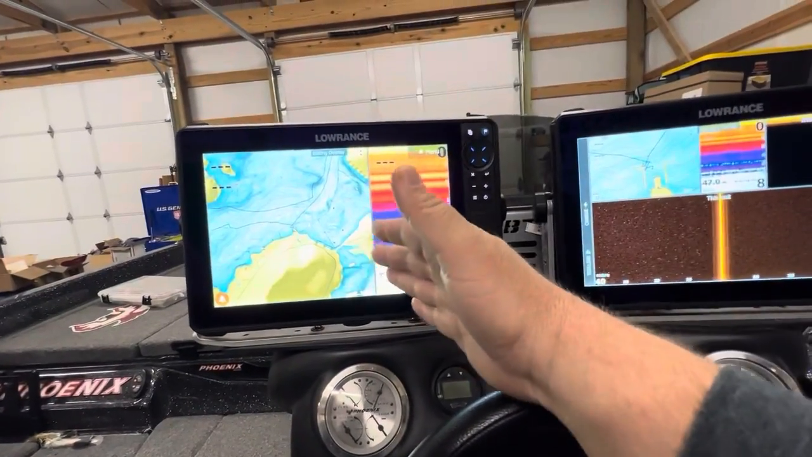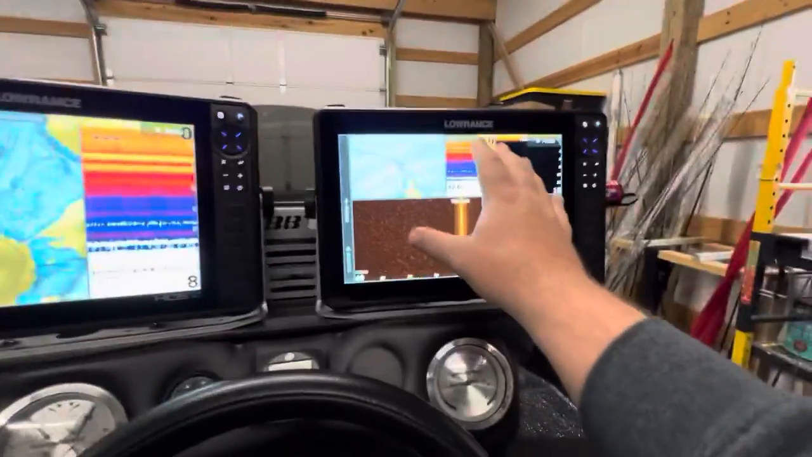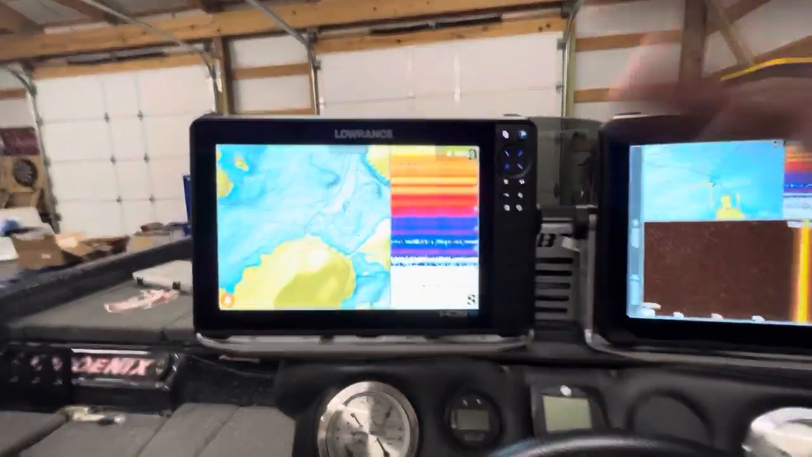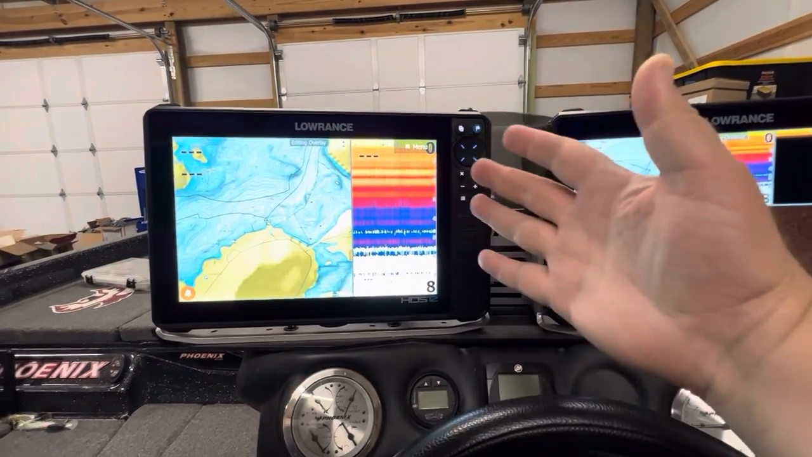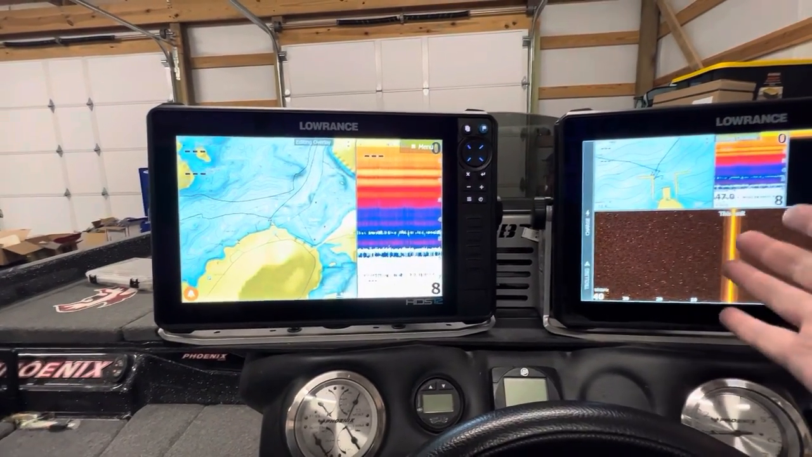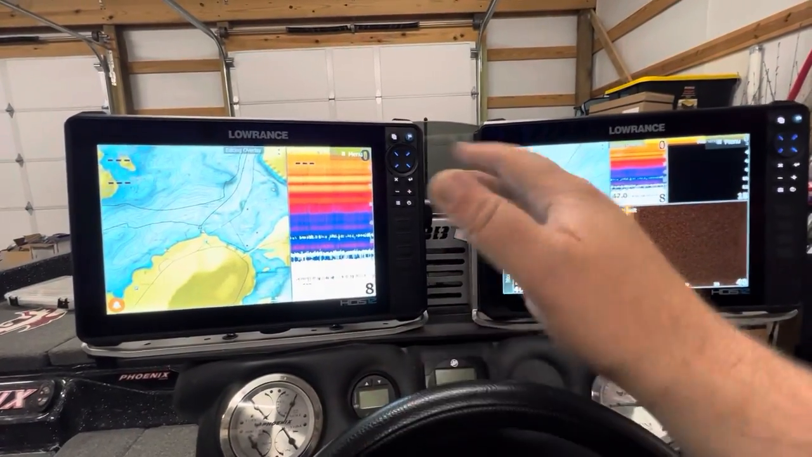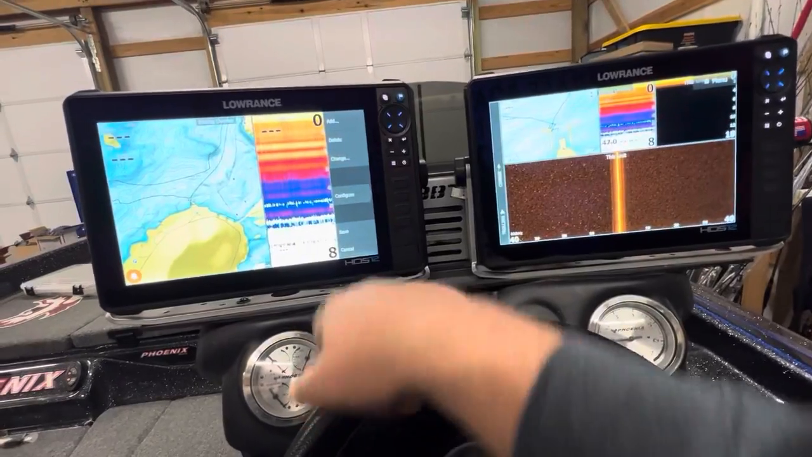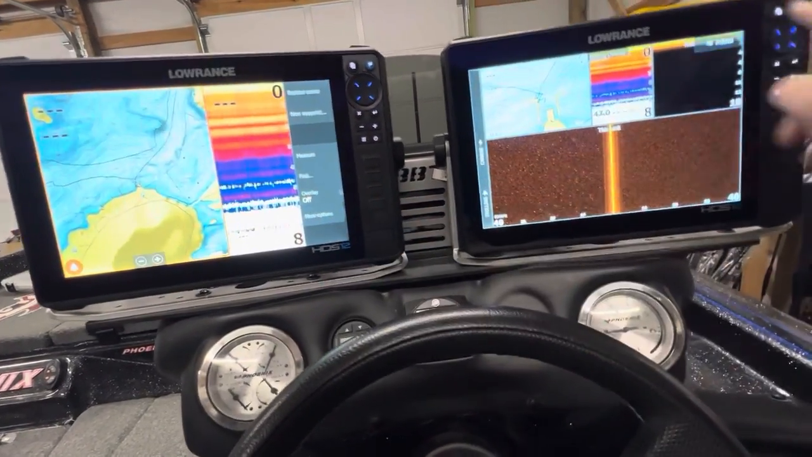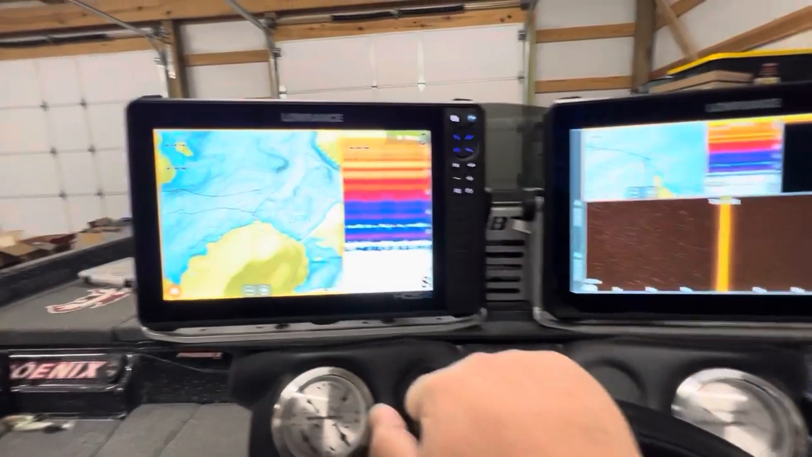It's just for navigation. So this is for finding fish, and for fine tuning things. This is for navigation. We've got the sidebar that disappears after 15 seconds. This is pretty much good to go. This is exactly how I like my units to be on the bow. Now, as far as, let's get out of here. Let's save that. We got to save that. Make sure you save everything.